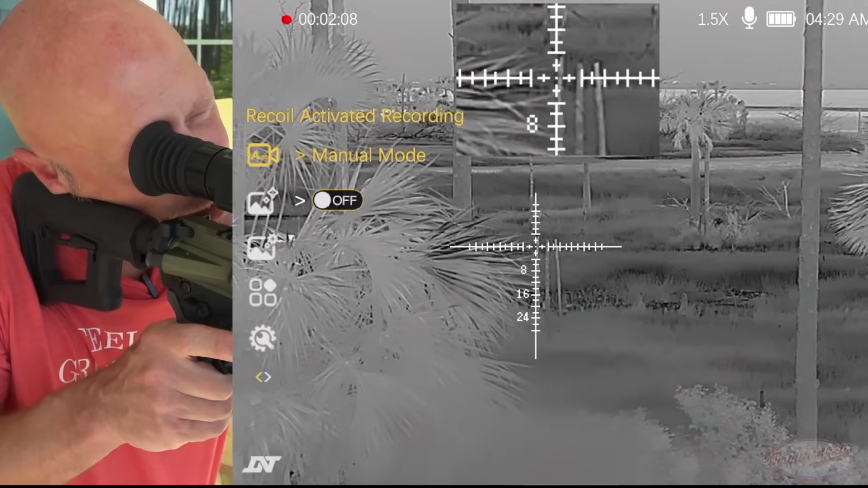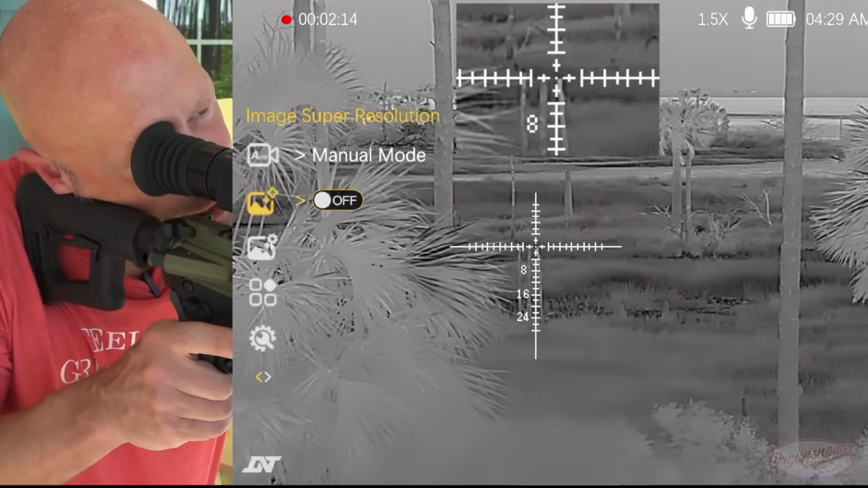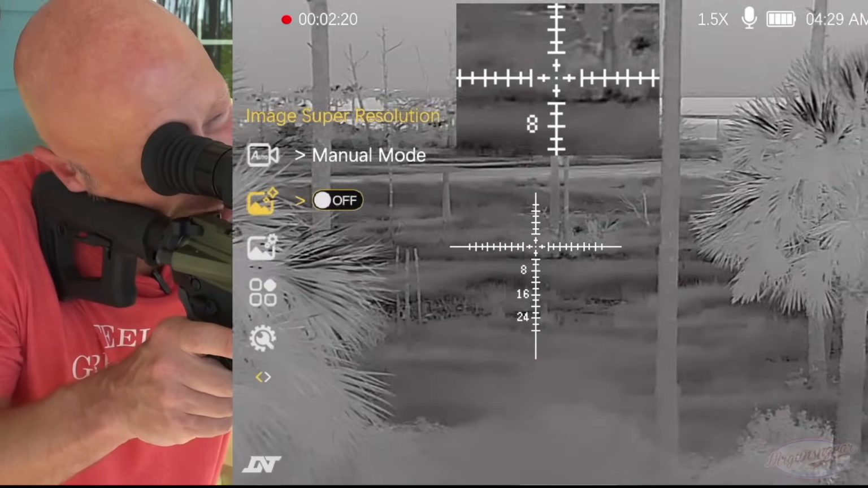And here's where you're going to set your recording settings, as we mentioned earlier. There's a ton of them. You can kind of roll with that how you want. We also have our super resolution, which is a very cool feature. I haven't been using it, but I want to show you guys this here on camera so you guys can get an idea of what it looks like.